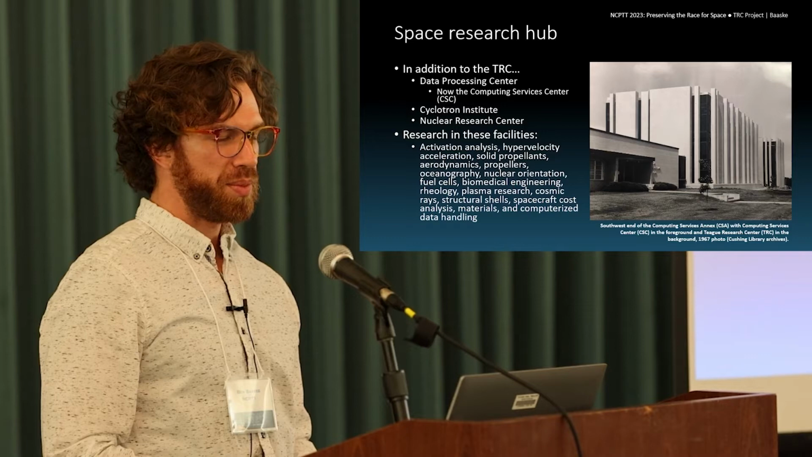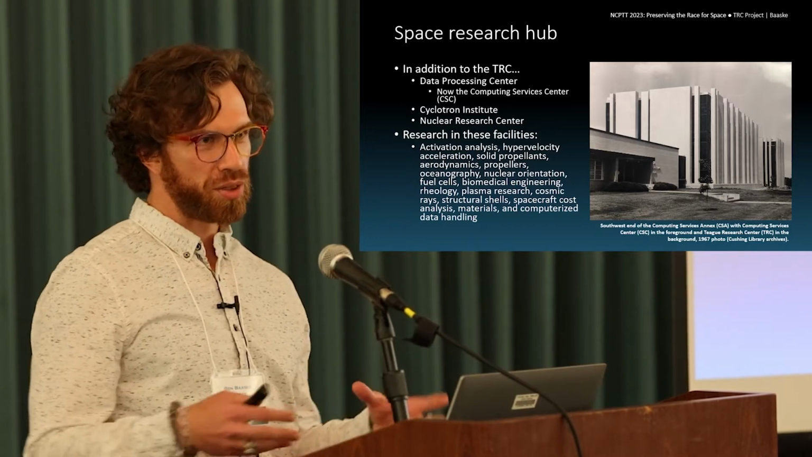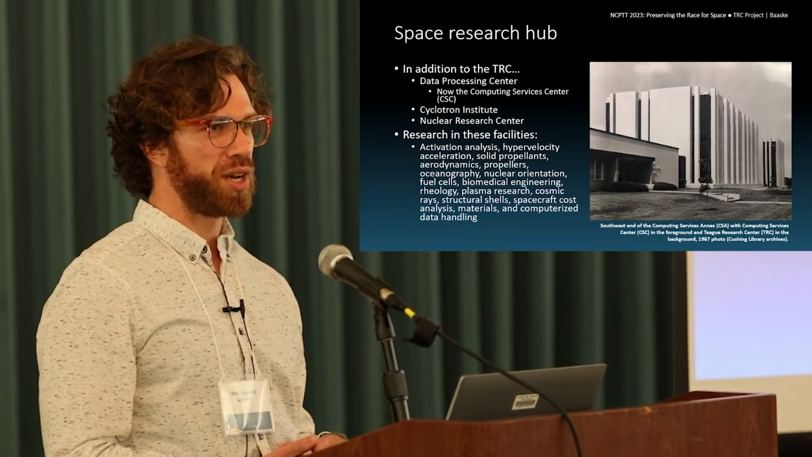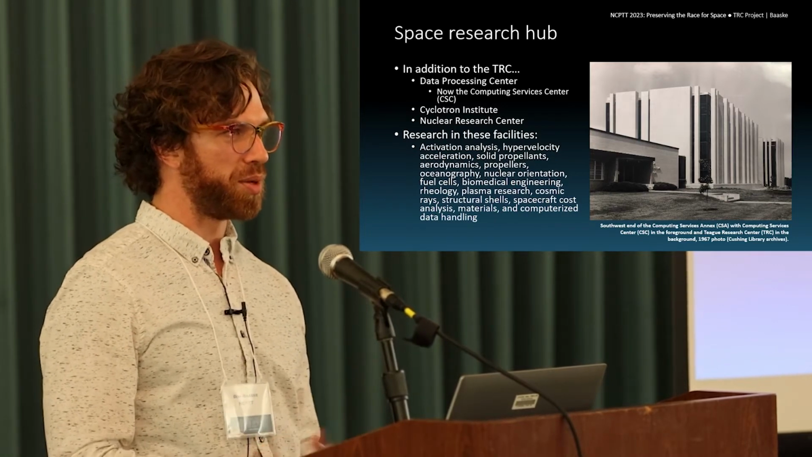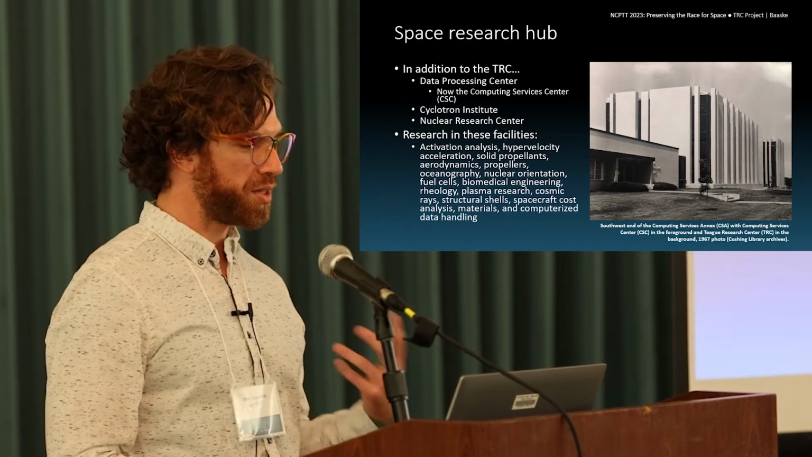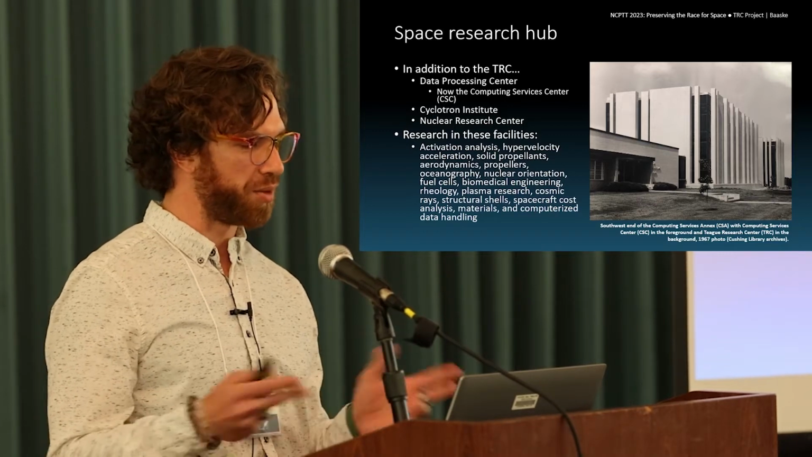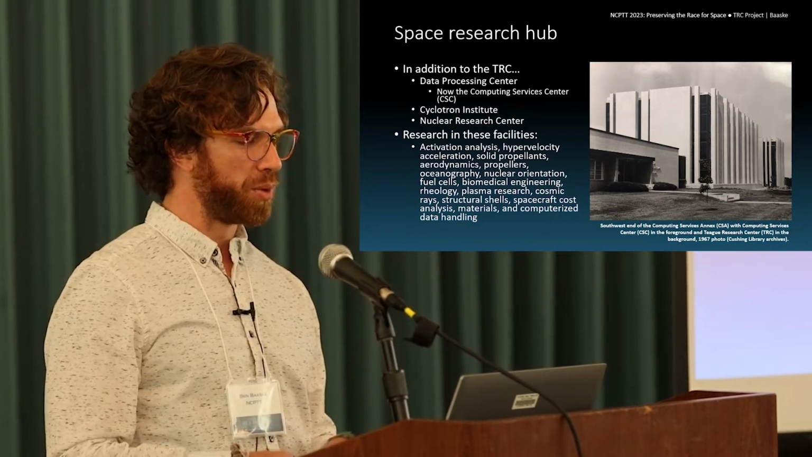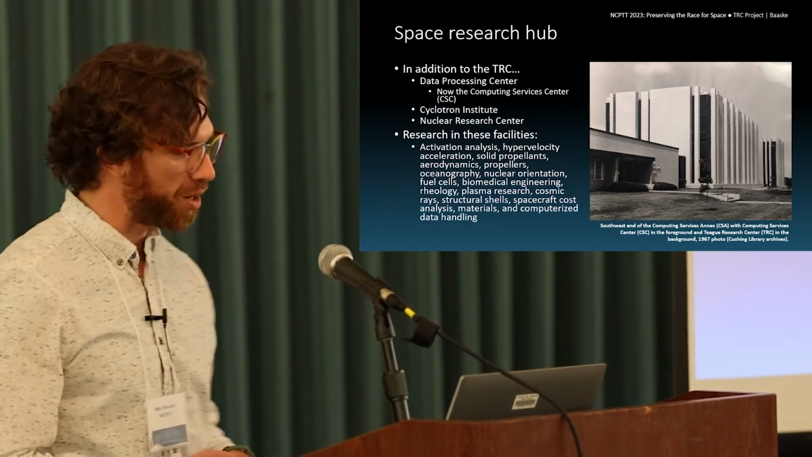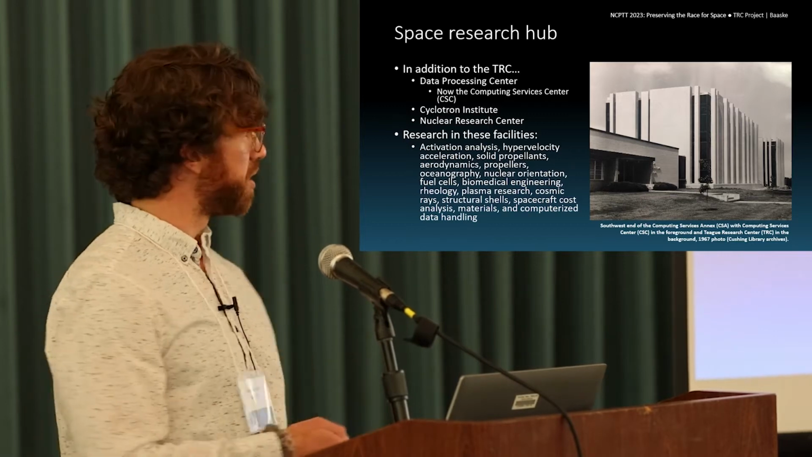So it became the new addition to these three other facilities that were at Texas A&M, and kind of concentrated all of that research, so to be a hub, a connecting point for all of those buildings. So the TRC, which also had a Computing Services Annex, and we'll look at how those break out, was the hub for the program that included buildings like the Data Processing Center, which is now the Computing Services Center, that physically adjoins.